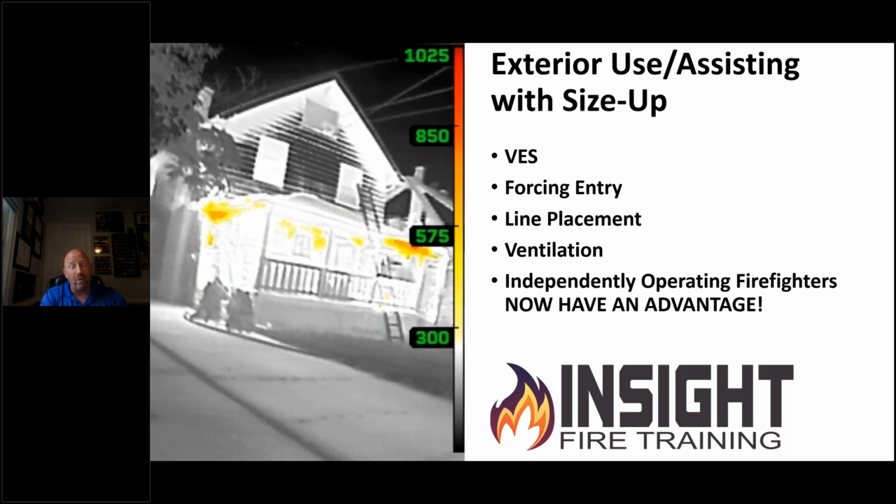We can look at line placement. And here's another one. We move hoses in a parking lot for training, but when you're in the dark moving down a hallway, a company officer can look back and see if the line's kinked, caught on something, can follow that line back and don't have to yell at the pump operator and say, I need more pressure. No, you need to get the 3 kinks out of the line between the 2 pinch points.